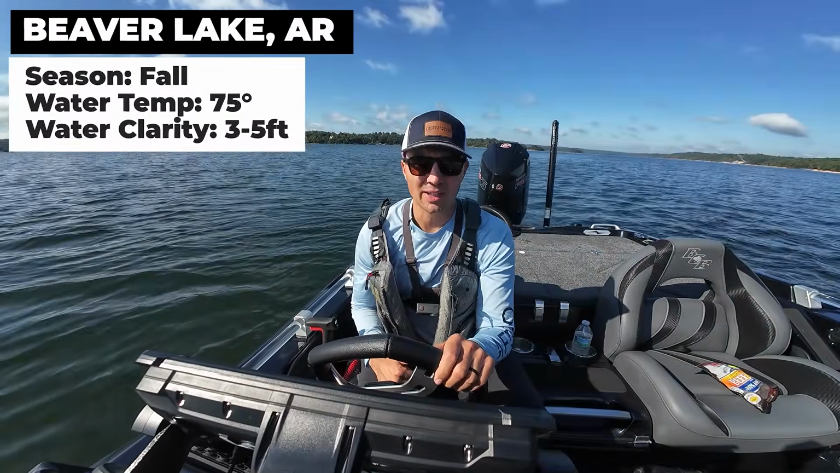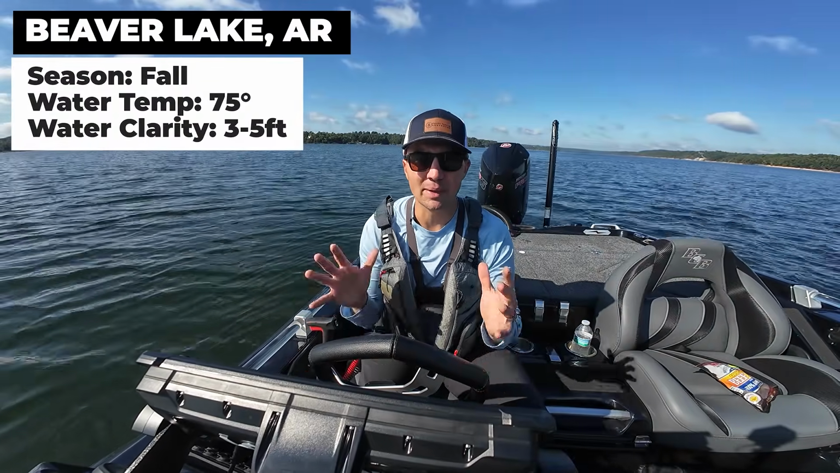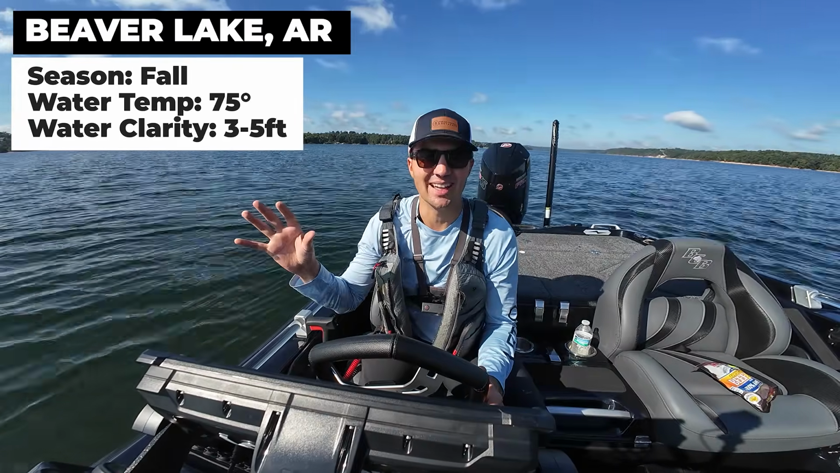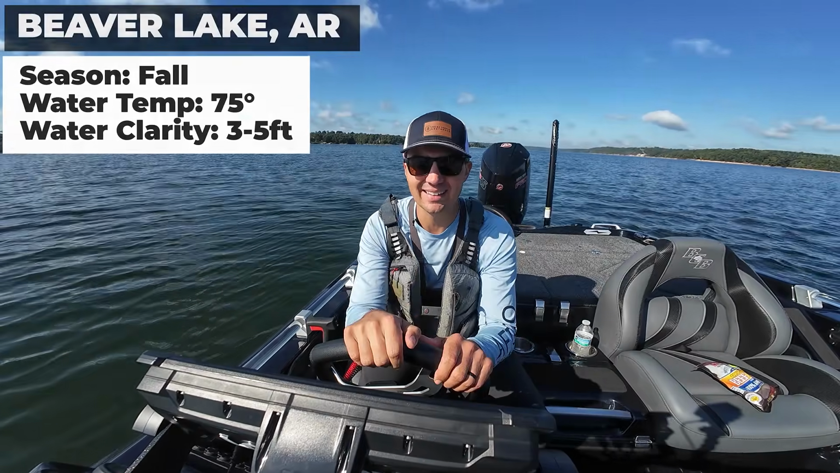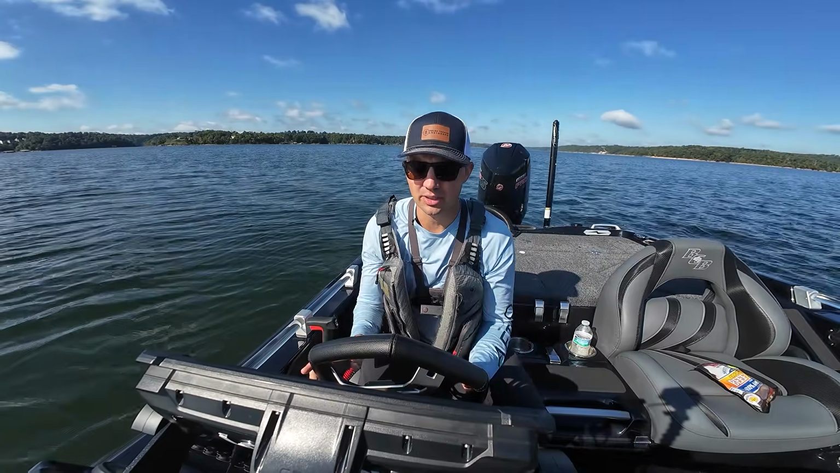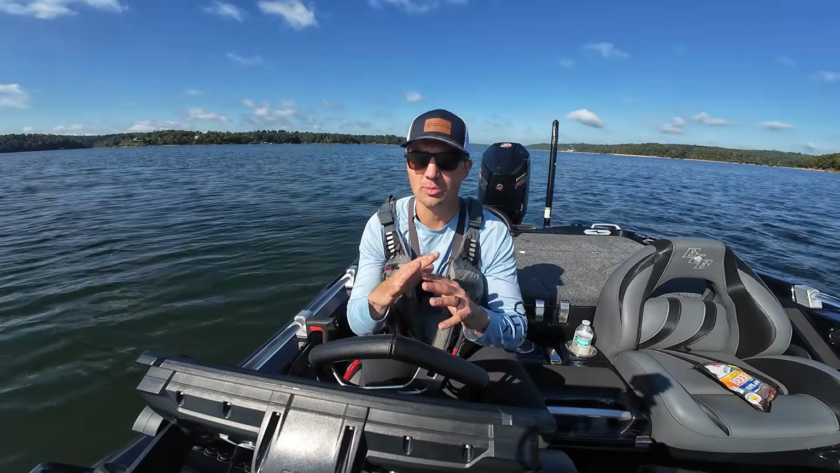Today I'm out here on Beaver Lake in Arkansas. It's the end of September and we actually had a lot of rain the past week, so the lake has come up about 3 feet, but we're in bluebird sky post-front conditions today, so it's going to be pretty tough to get these fish to bite. So we're going to try to figure them out in this kind of tough fall transition period and find some fish offshore. I'm going to do this in a long form, uncut format to show you my full process for